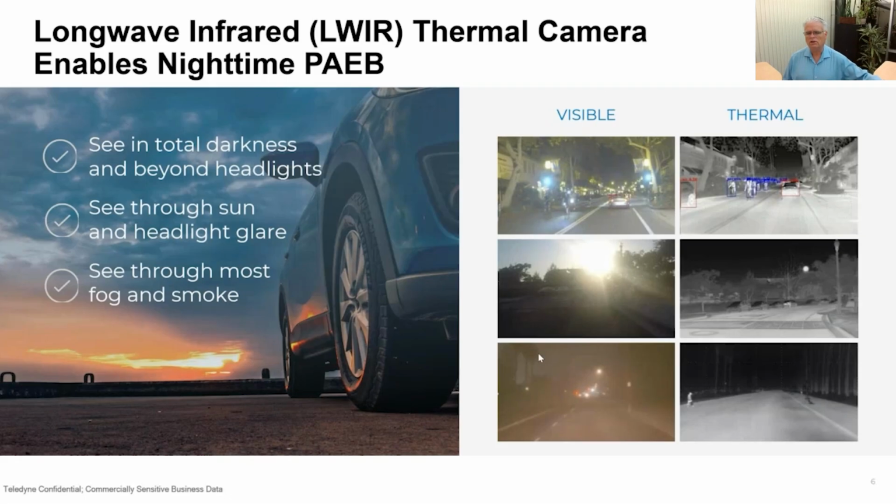In the left-hand column on this slide, we have visible images. So this is what your phone camera would see. This is what your eyes see. And on the right-hand column, we have the thermal image. Now, it's important to know we're not actually seeing colors. So in these images, we're mapping heat or temperature to colors.